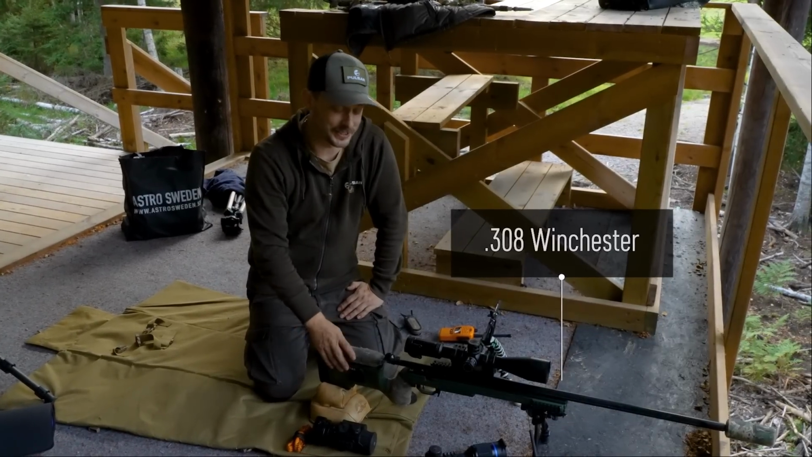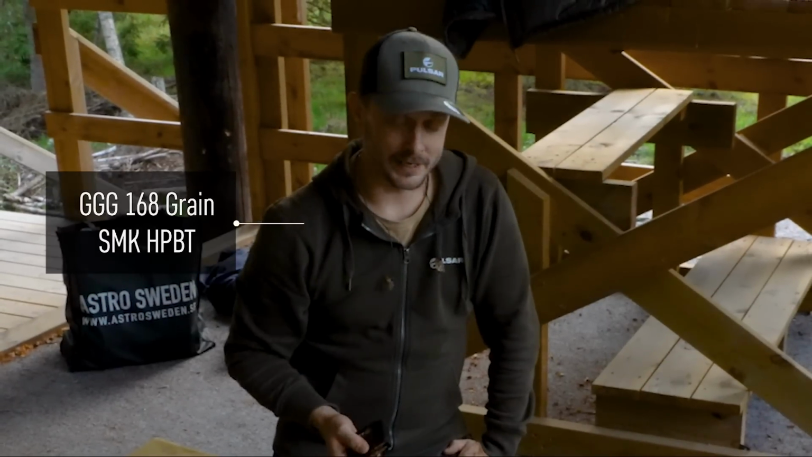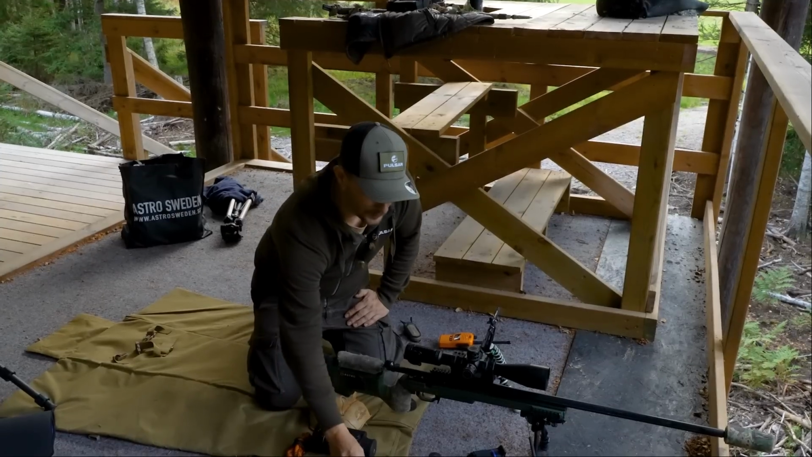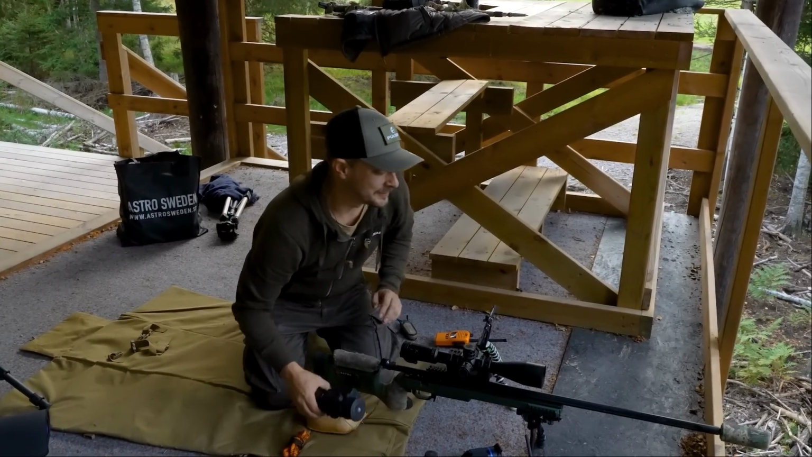It's a .308 Winchester. I'm using GGG 168 grain CR Match King loads. Hope that they will be up for the task. So let's mount the thing.